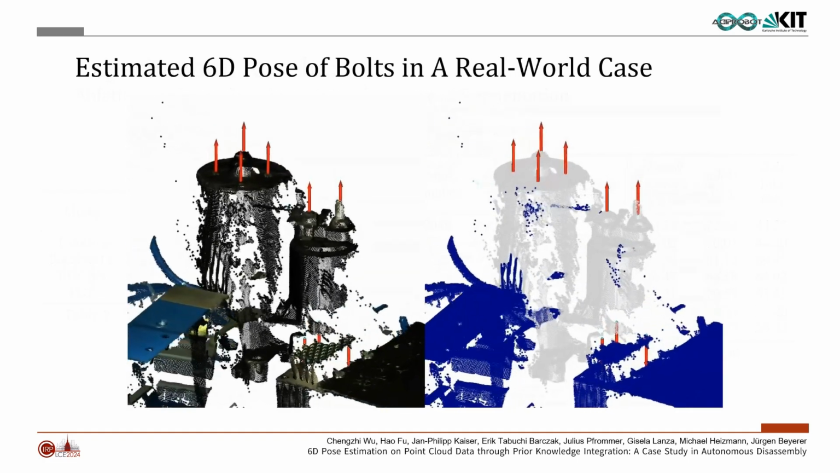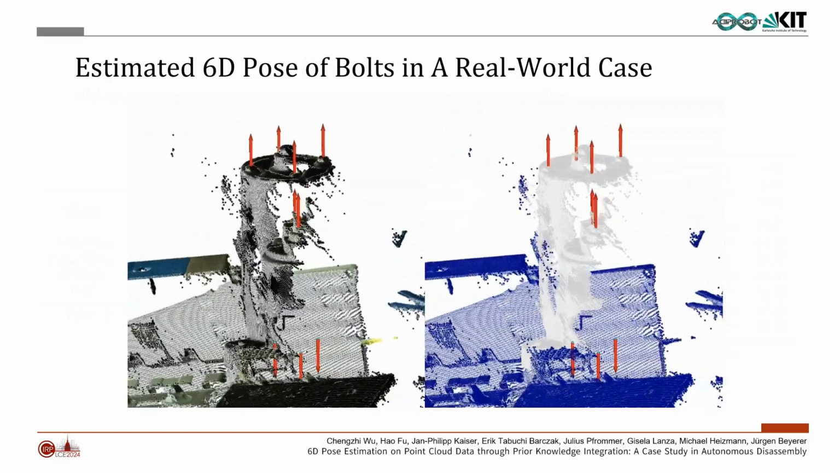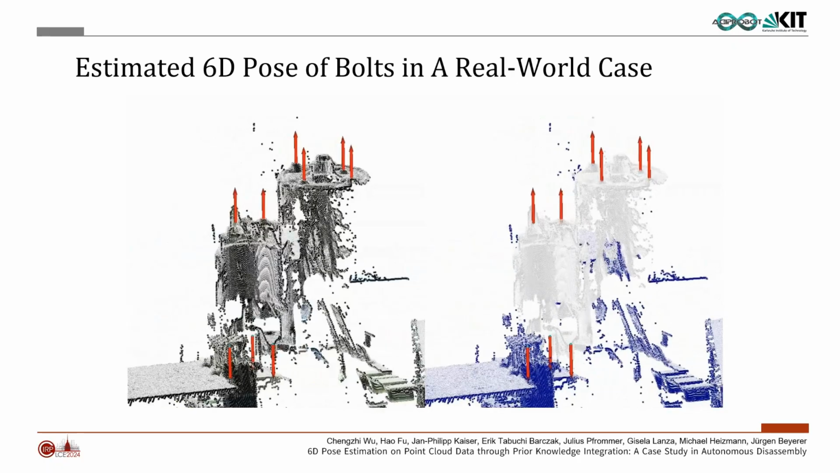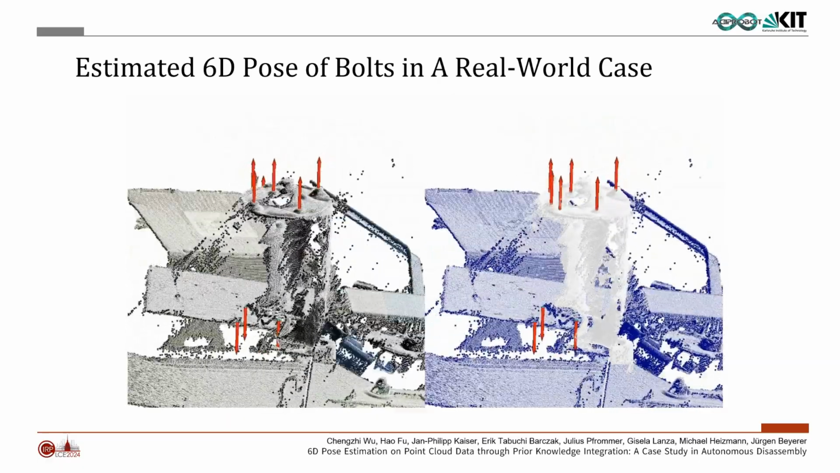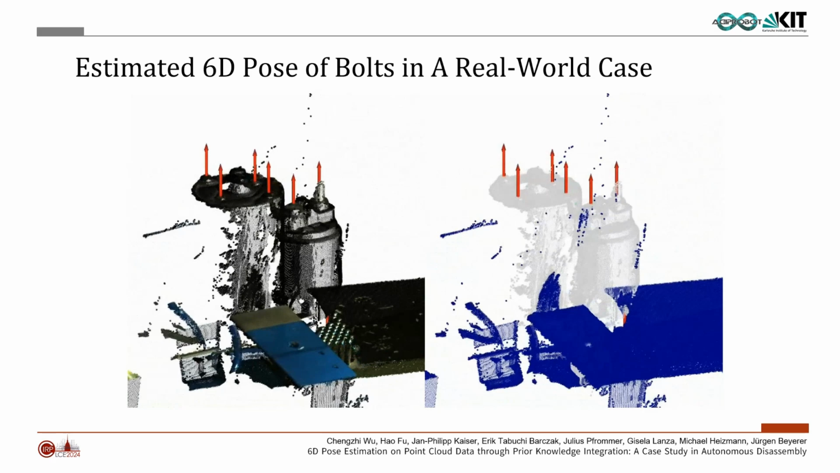The video illustrates an example input point cloud in a real-world case. The red arrows depict the computed 6D pose of all 9 bolts. As shown in this video, our method can accurately determine the 6D pose of bolts, even in cases where they have not been precisely scanned or are occluded.